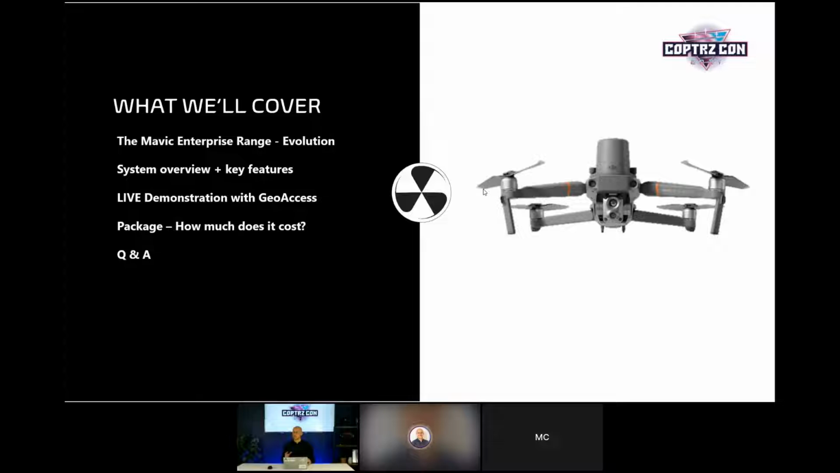Now the Mavic 2 Enterprise Advanced has literally just hit the market. I think we've been run off our feet with the amount of pre-orders that we've shipped out over the last couple of weeks. They're coming into the country, if I'm going to be honest, very slowly. So it's a miracle that we actually got one to Mark in the first place to do some demo work with. But Mark, your initial impressions on the drone itself? Absolutely love it. It's an absolutely awesome bit of kit.